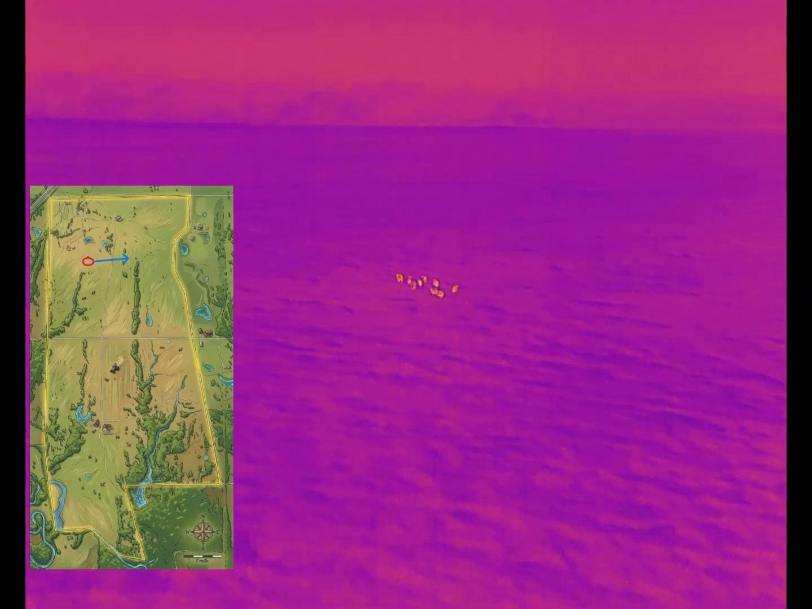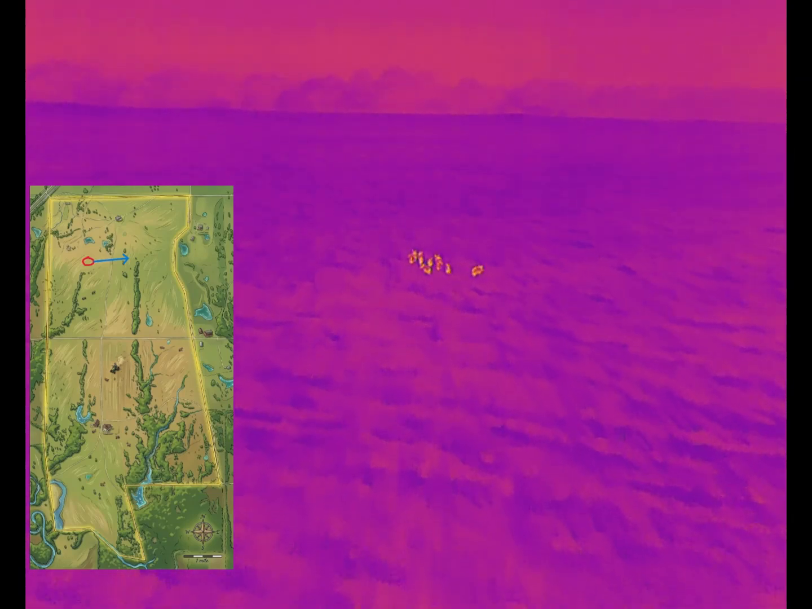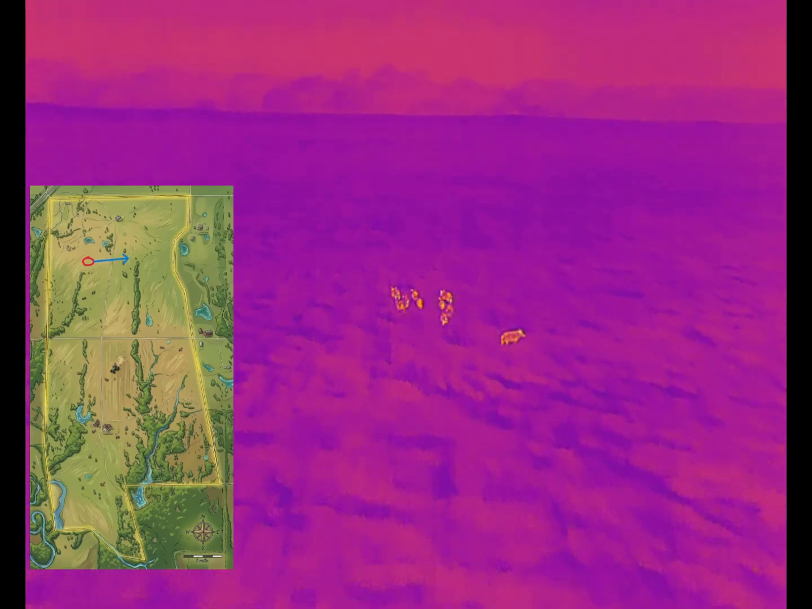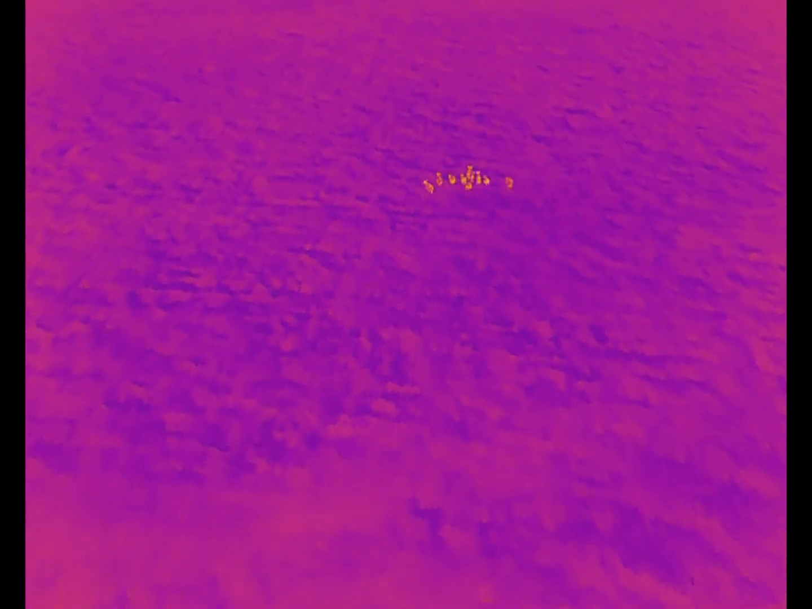Well, they started running away from the house, and we realized they were running from the drone. So we followed them a little bit. We weren't necessarily trying to run them. We were just seeing how far away they would get from the house. Then we realized they were just going to keep running from the drone, so we kept following them until we got them to what we felt was a safe distance from the house, and also so as not to bother the landowner.